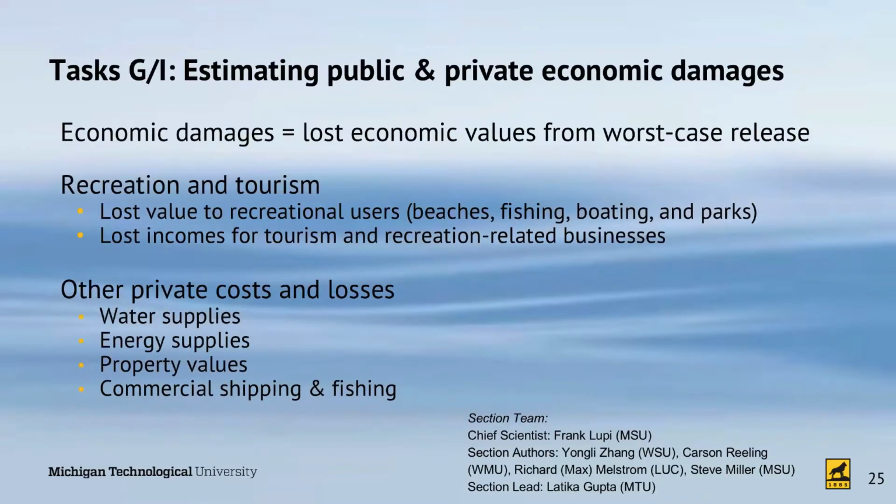We then moved, once knowing where it is, where it goes, how long it takes to clean up, into estimating the economic damages using environmental economists from all across the basin. Recreation and tourism losses consist of loss of value of recreation users and loss of income for tourism and recreation related businesses.